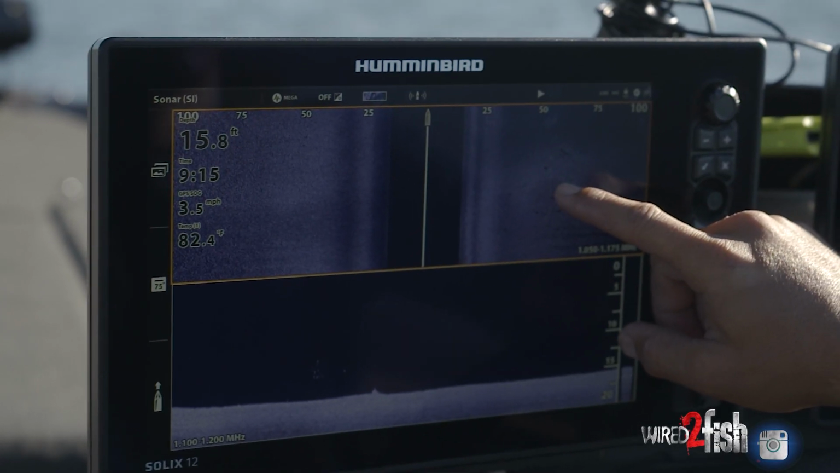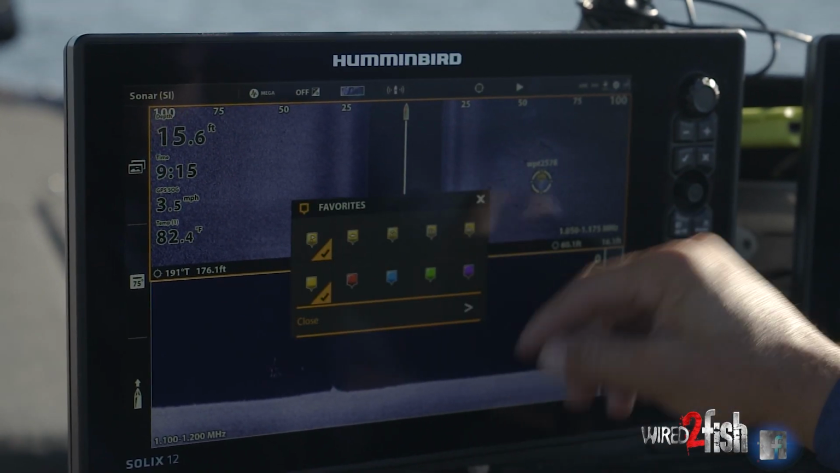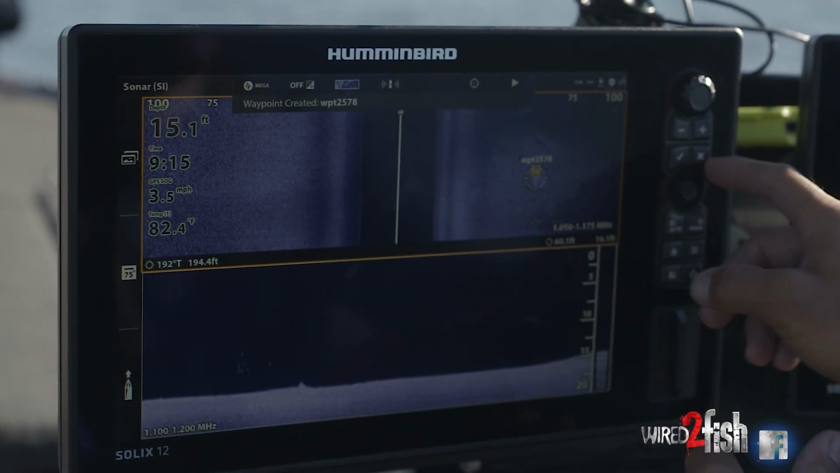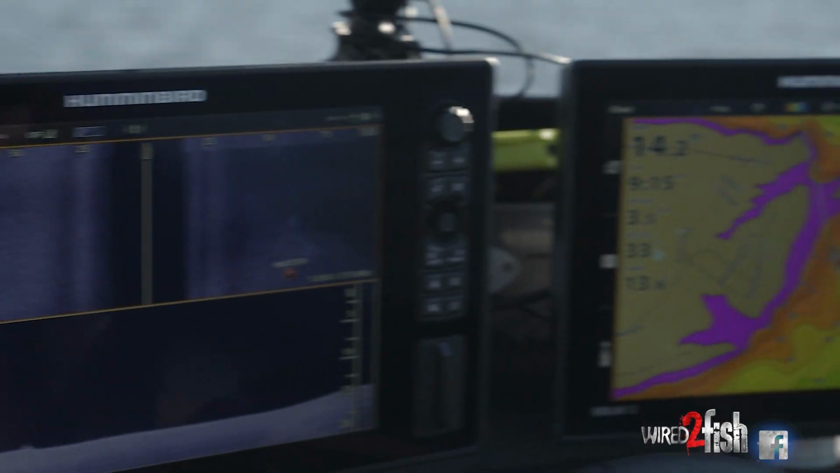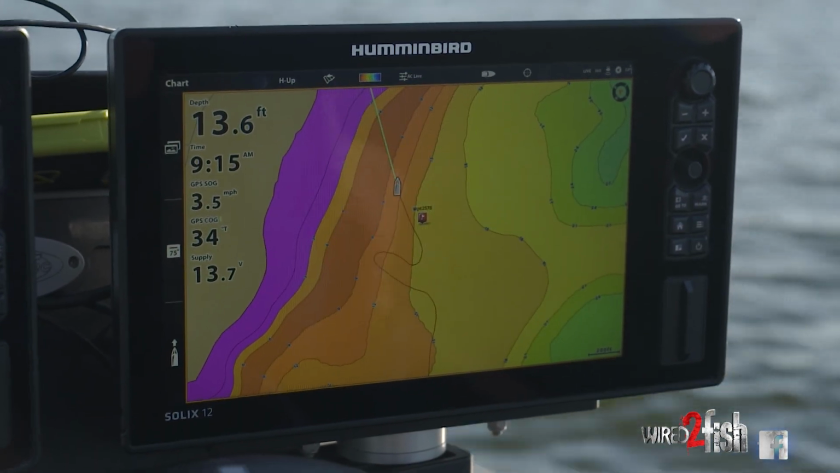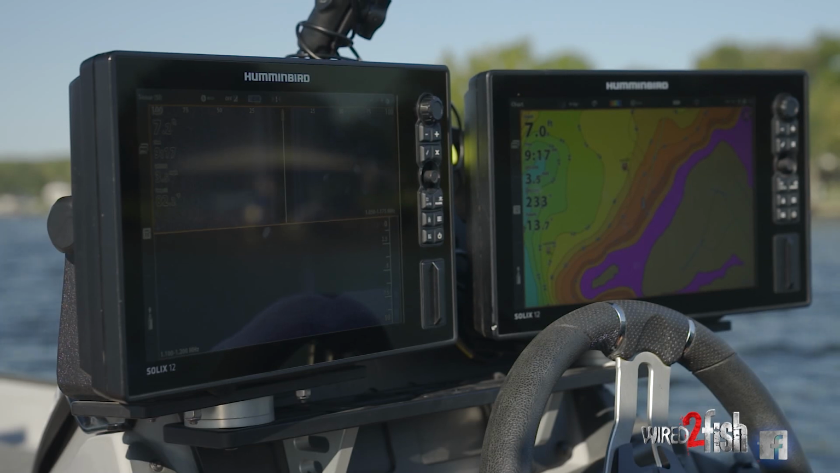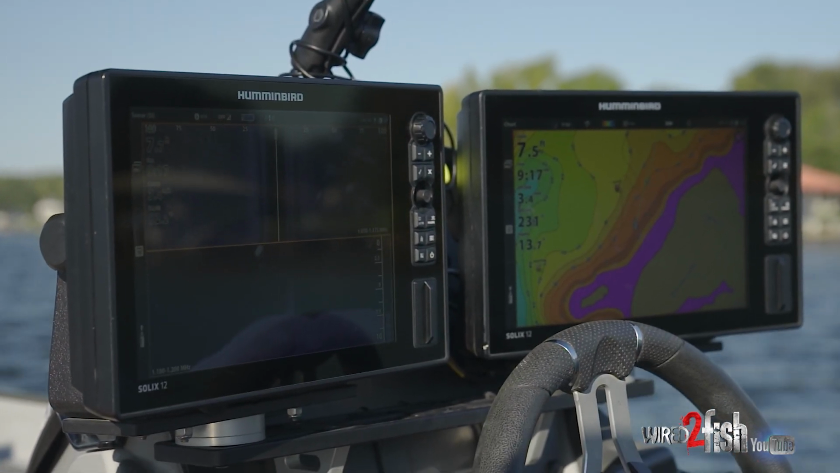That's a nice little beautiful hard bottom. All I got to do is come in on side imaging and hit waypoint on it. We'll go ahead and select a red color there, and all of a sudden that red waypoint shows up over here on my chart, and I could literally hop right up and fire right to that waypoint and really hone in on those casts. So I simply look for those voids, those holes, and in turn,